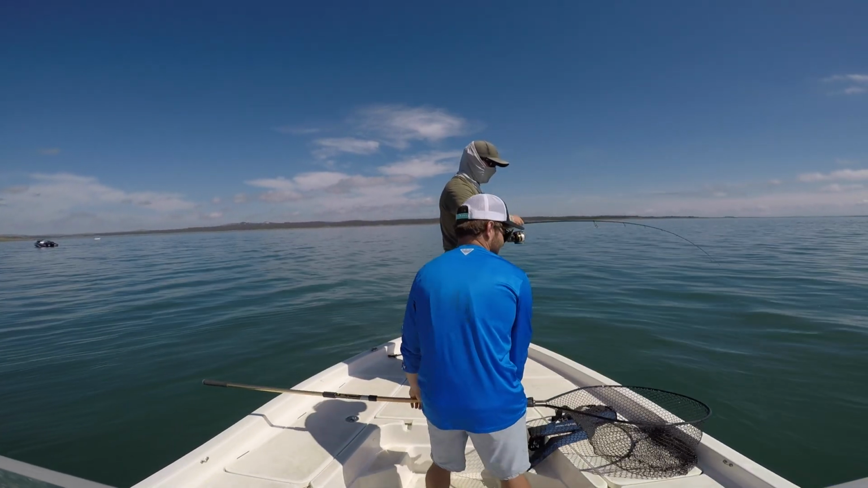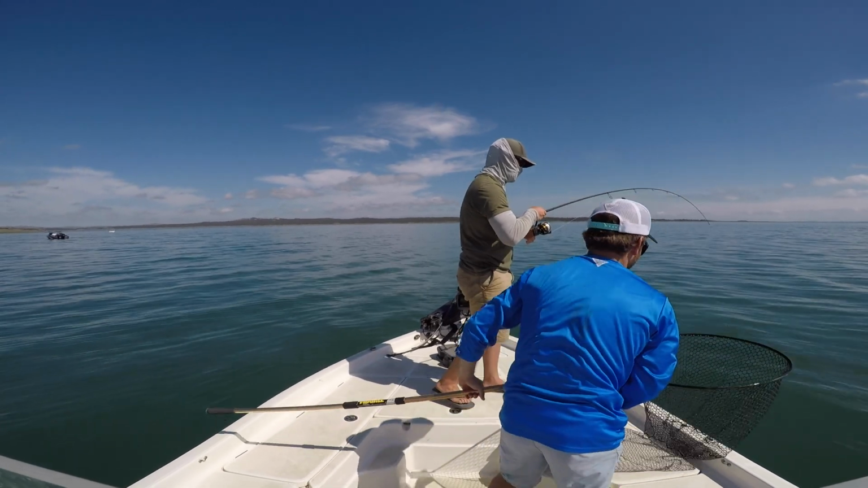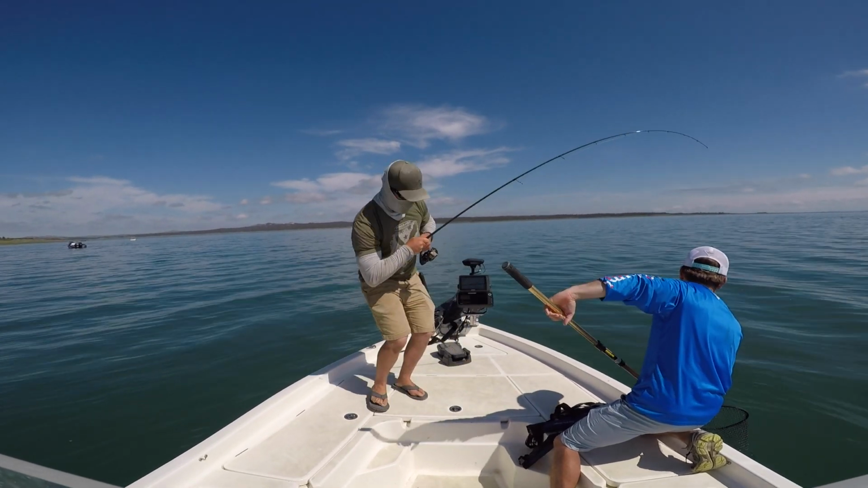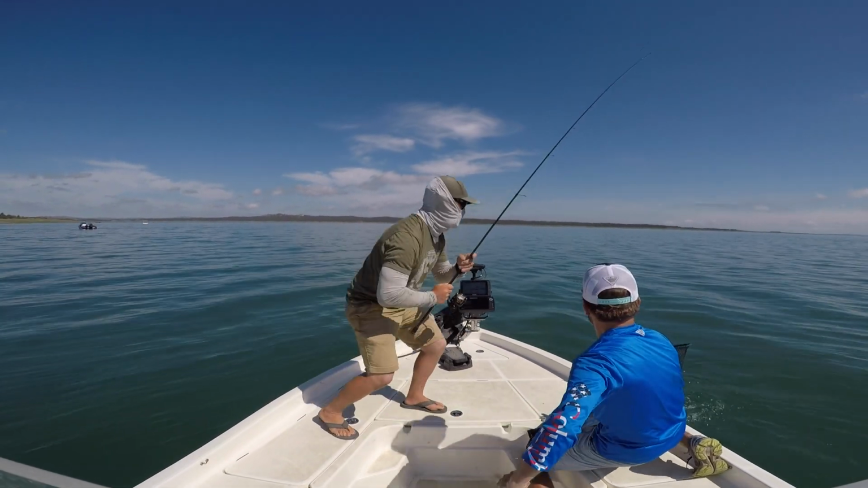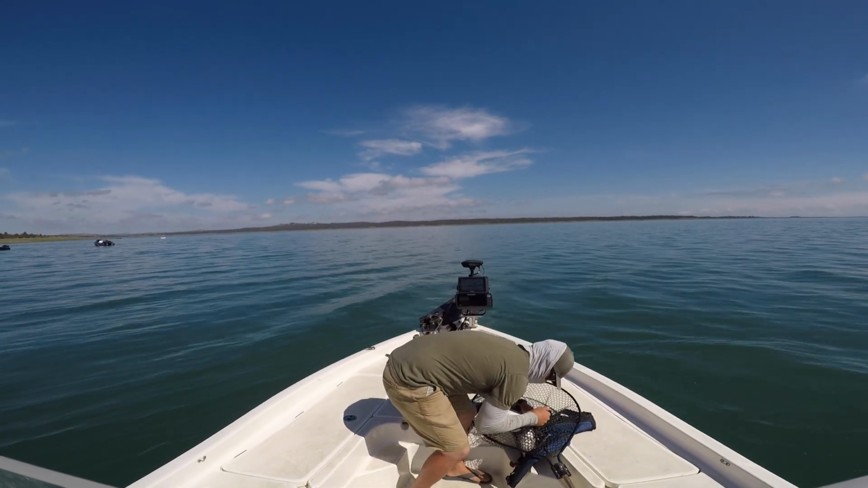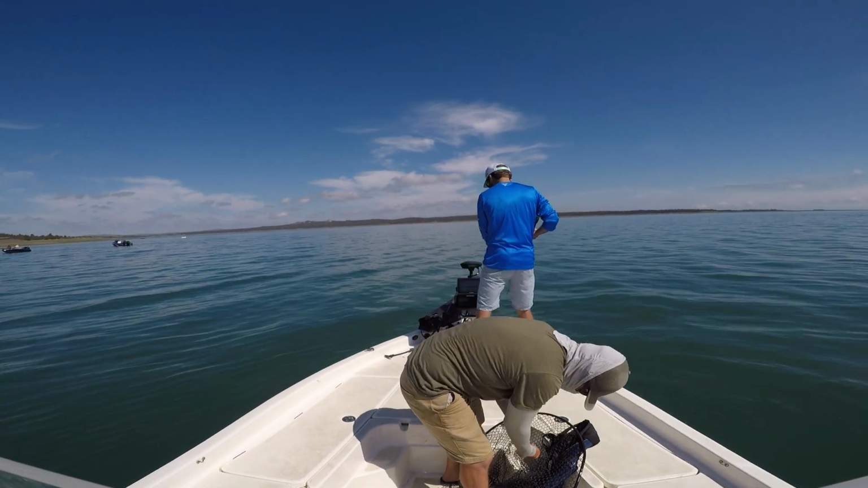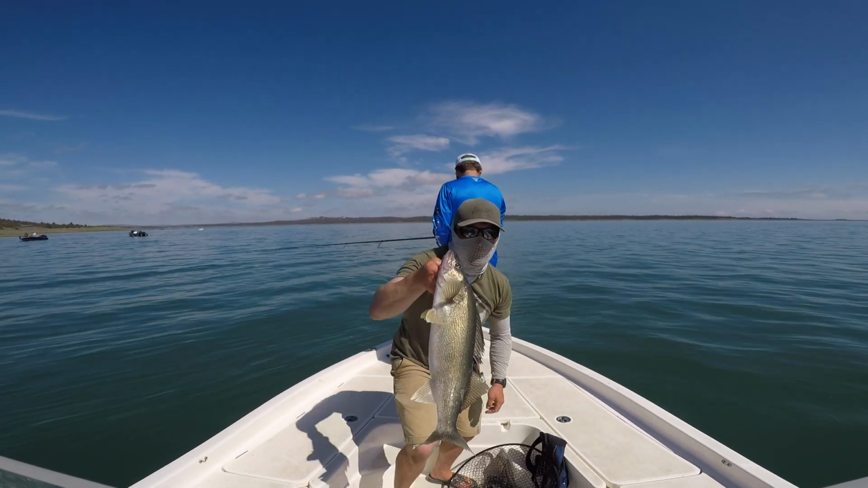Probably about a 24. It's only a little over 20. Yeah, it's really a little on the small side. She might bolt, so it's not hooked well. That's what I can tell. Okay, a little one. Just popped out. Yeah, it didn't look hooked well, but it's going to take them. Little one.